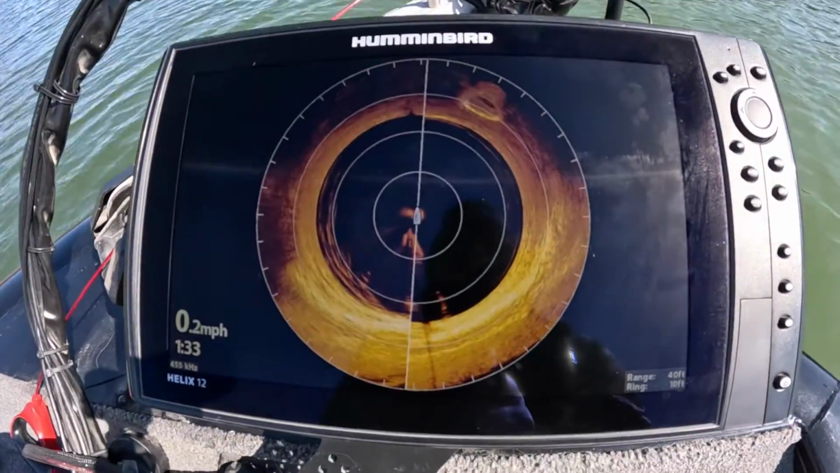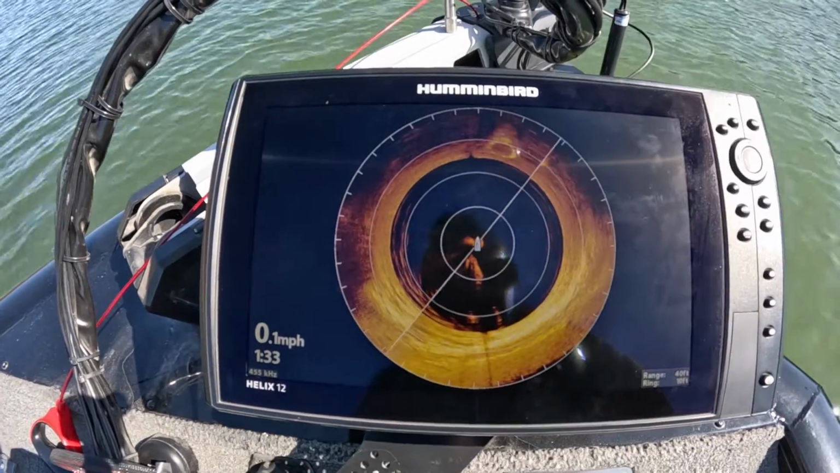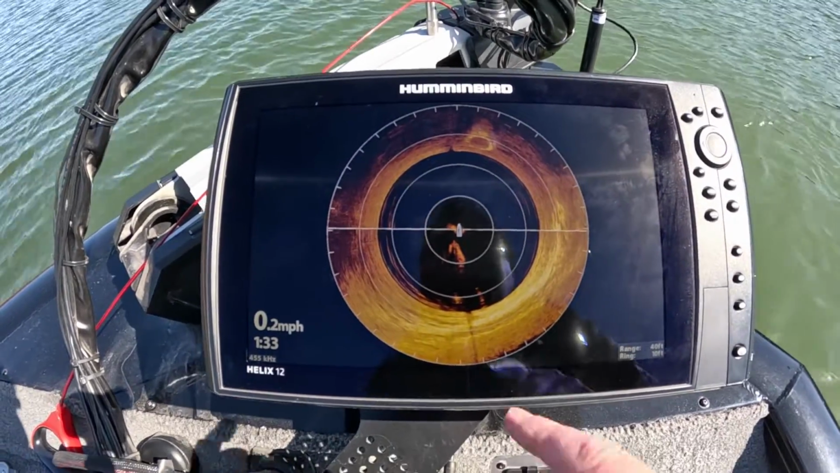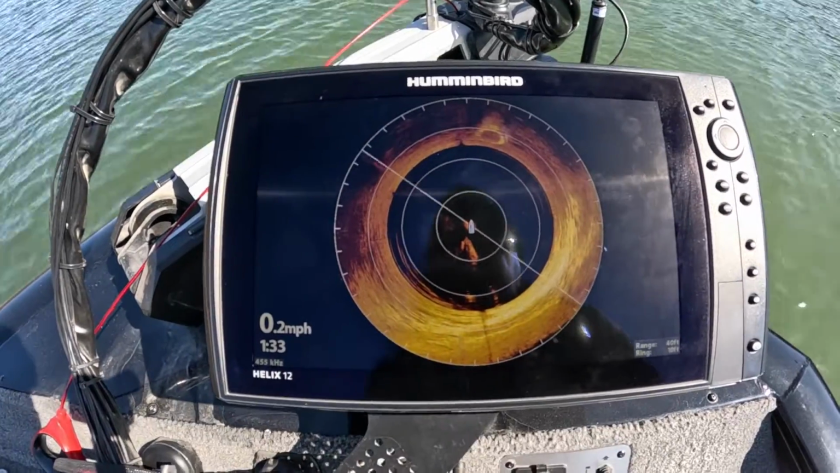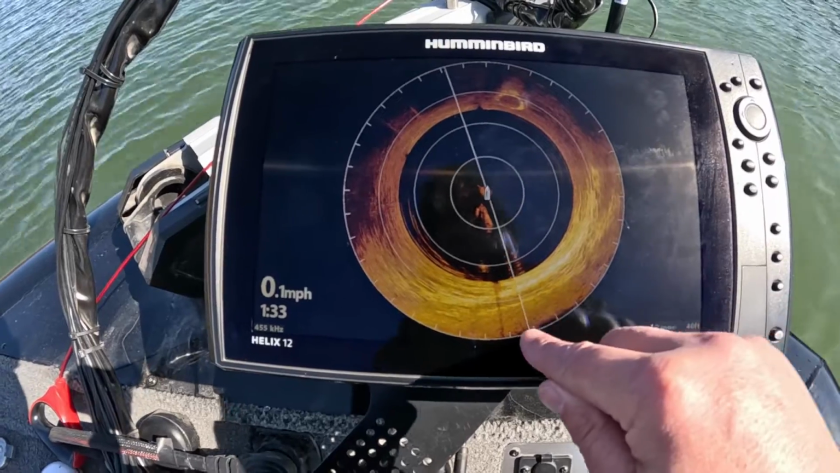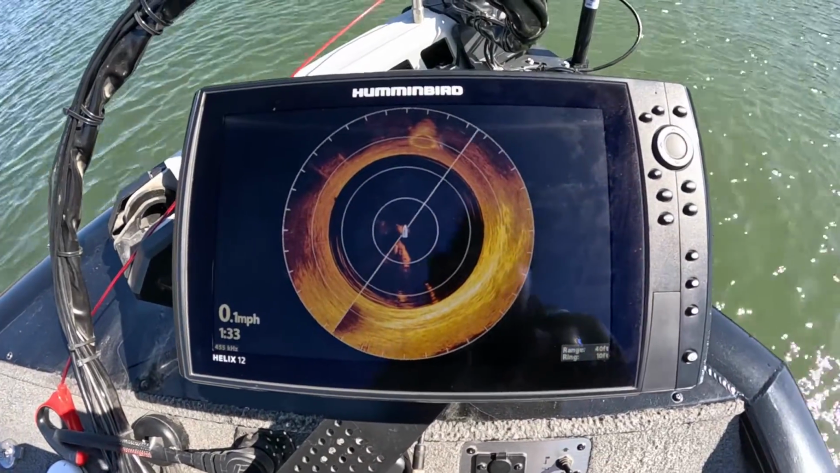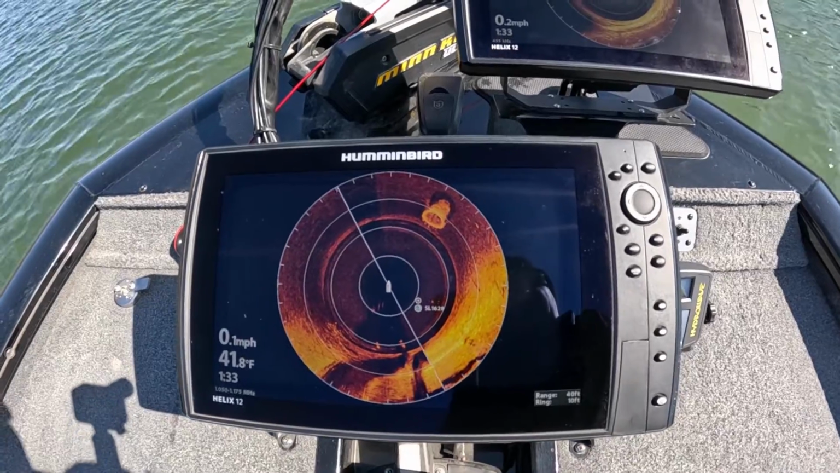If we come up here on standard 360, you can still see the pot really good, or rim, or whatever it is. You don't see the bumps around the edge of it. You do see though the limbs sticking up in the water column here, and right here you can see that one log. Spot lock's moved us a little bit, but you can still see some brush. Just not as good on the standard 360. Way better on the Mega 360.